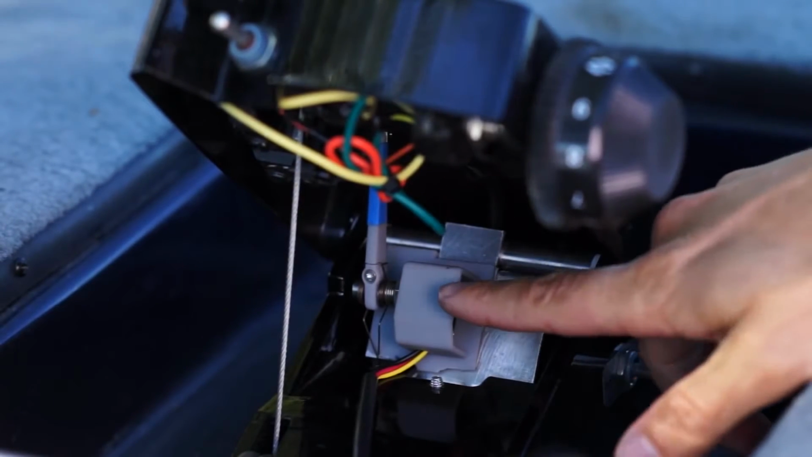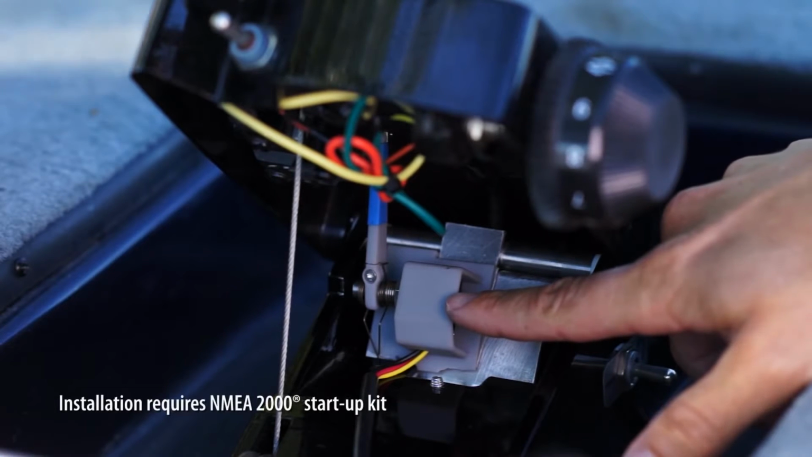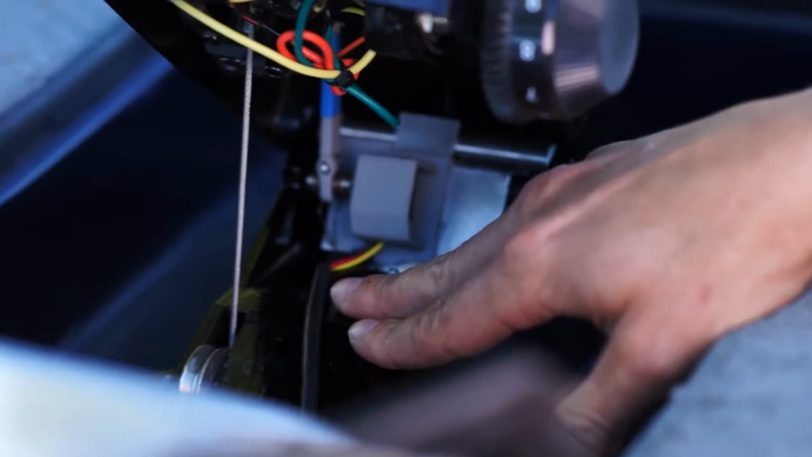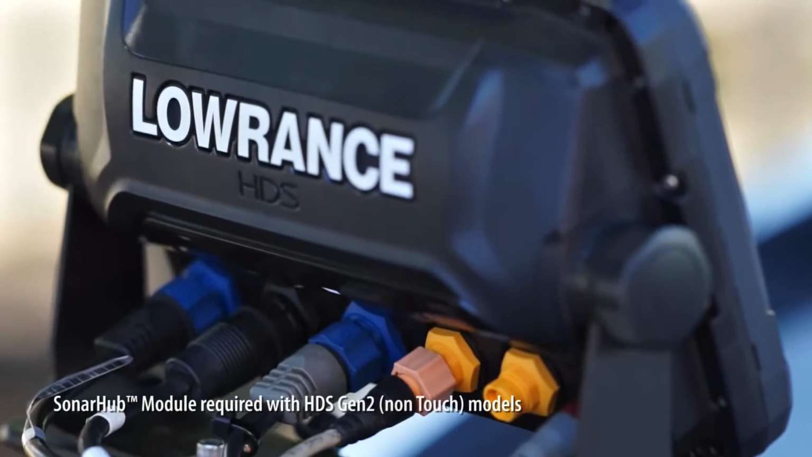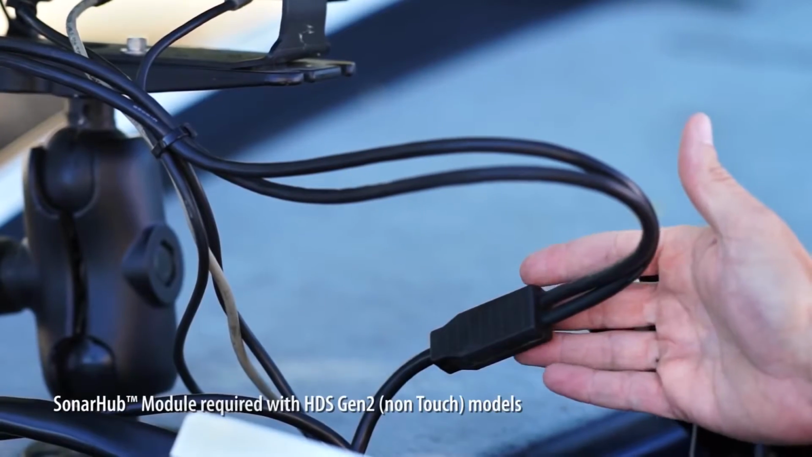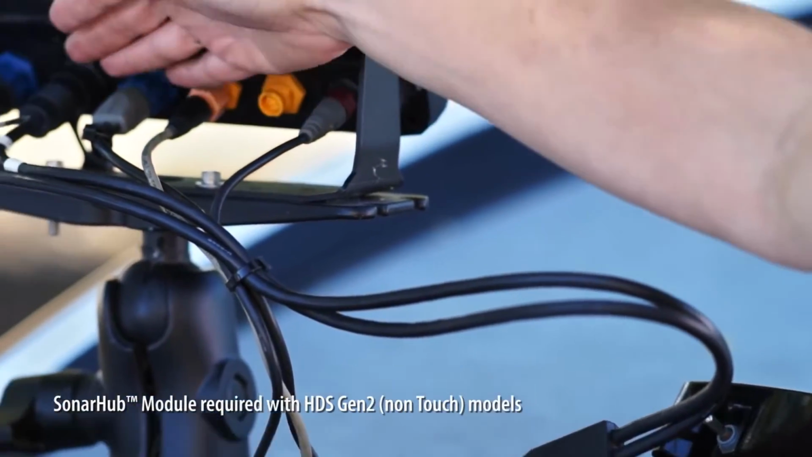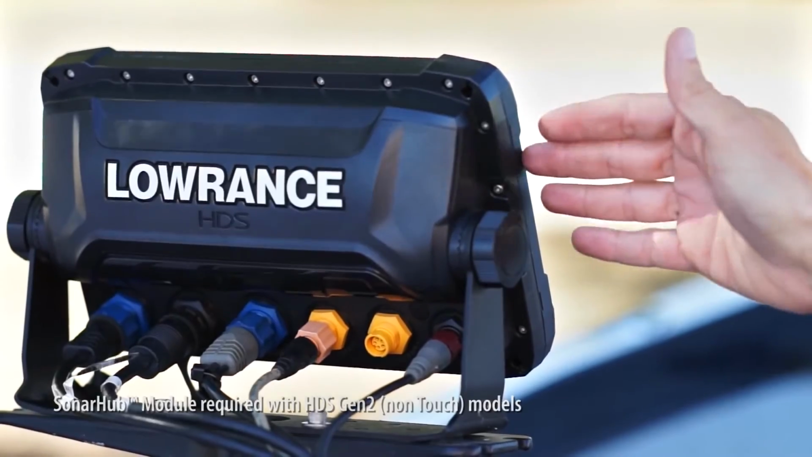Next, you'll need to install the foot control sensor. This allows SpotlightScan to know which direction it's pointing. This works on any foot control cable steer model. After you've installed this sensor, you simply connect it to your NMEA 2000 network. The SpotlightScan transducer cable splits into 2 cables, which plug into your structure scan port and your broadband sounder port of your HDS Gen 2 Touch.